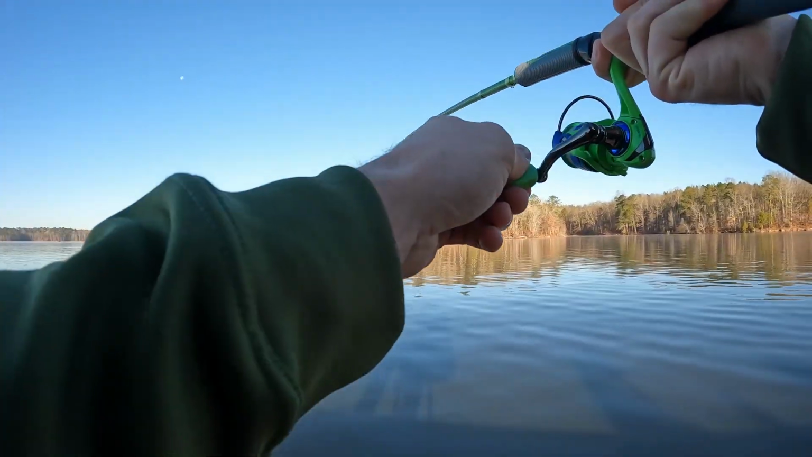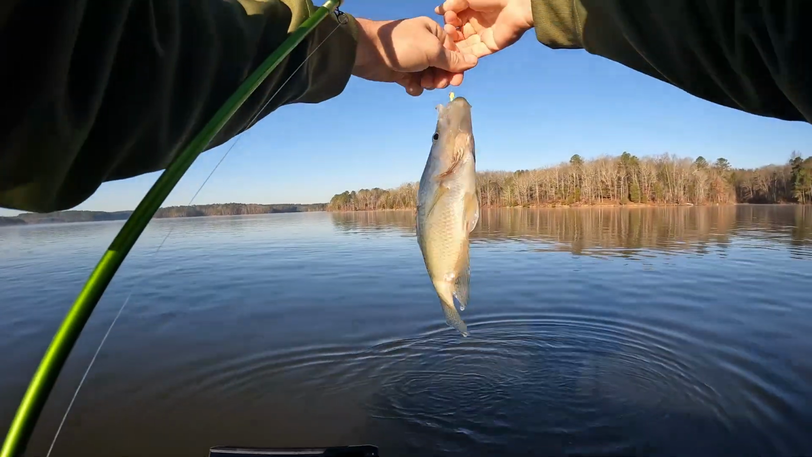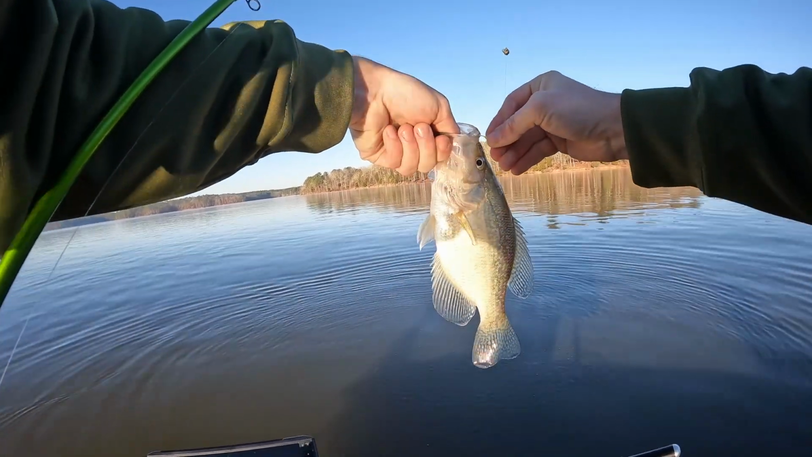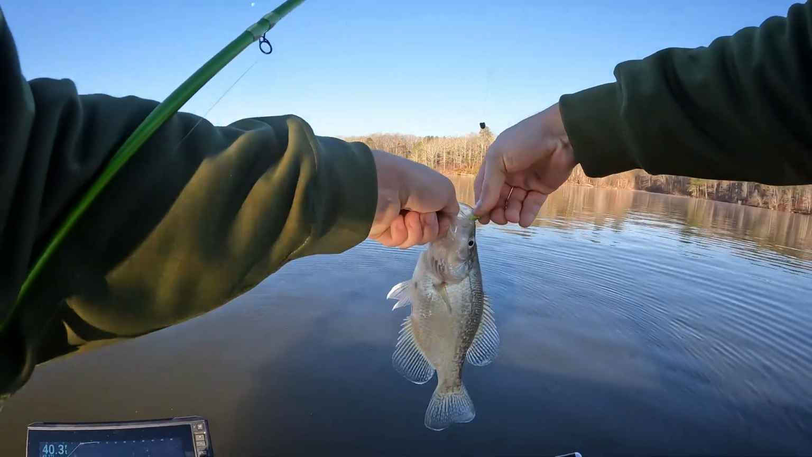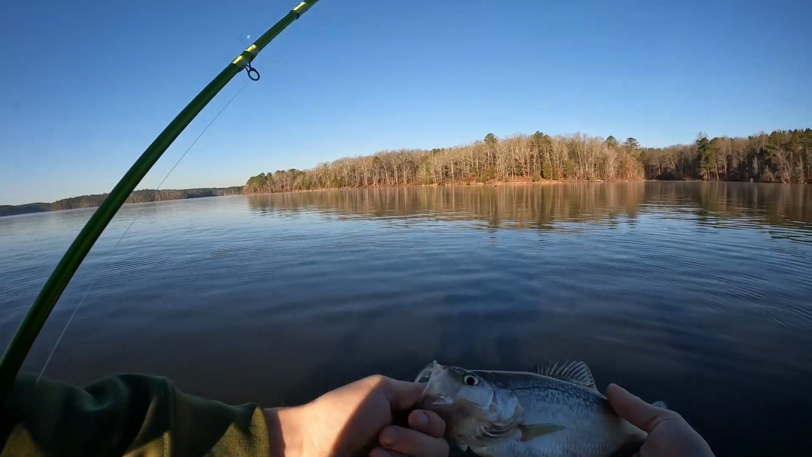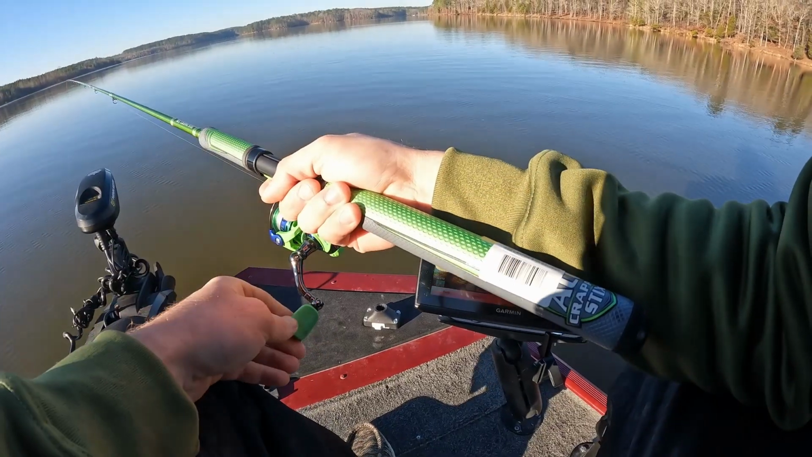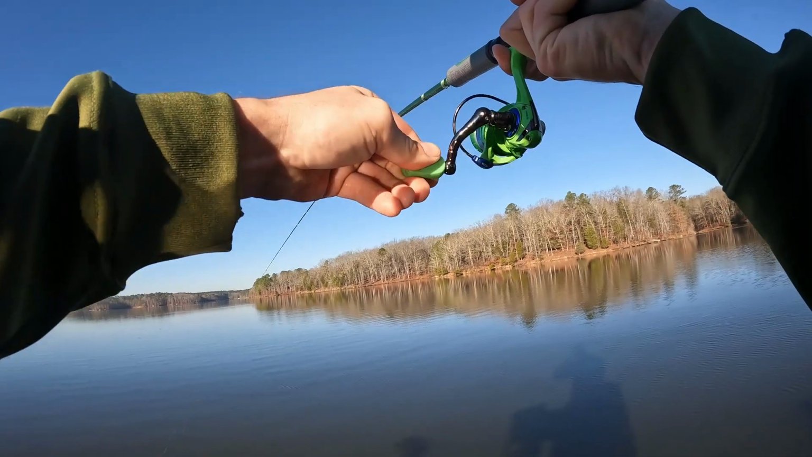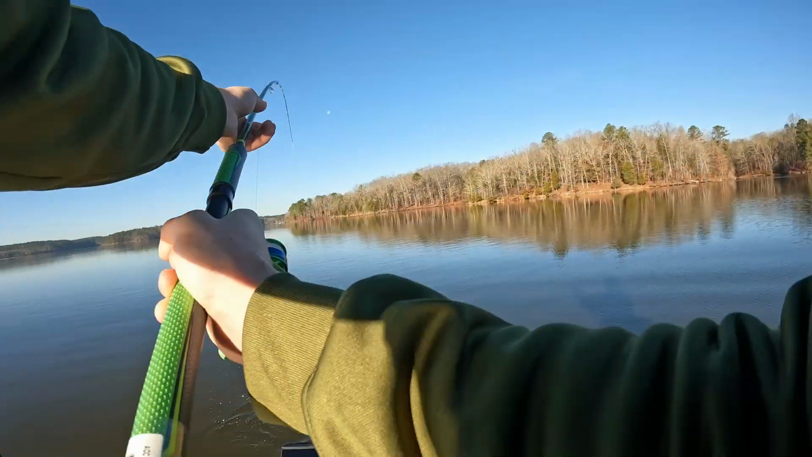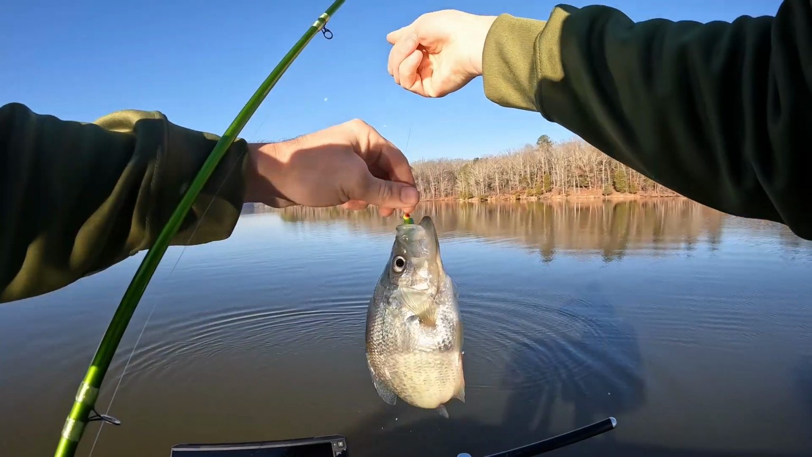There's one. That's a pretty decent one. He's an eating size crappie. Got it right to him. Pretty good fish right there. Good eater size, not a giant though. Ain't keeping none today. There's one. Yeah, that's alright one. Not a giant, but it's a fish.